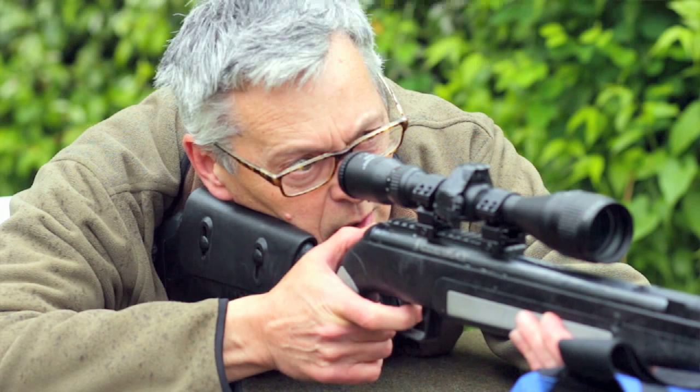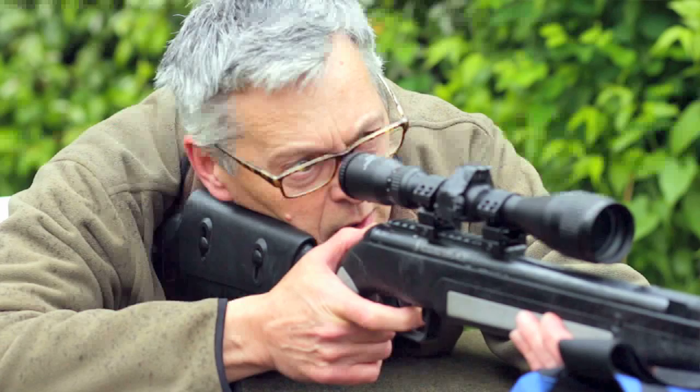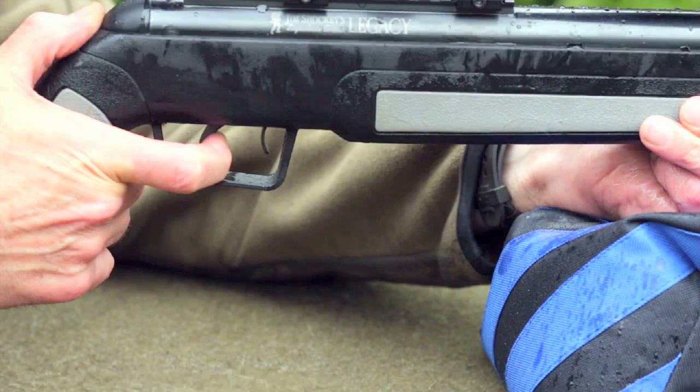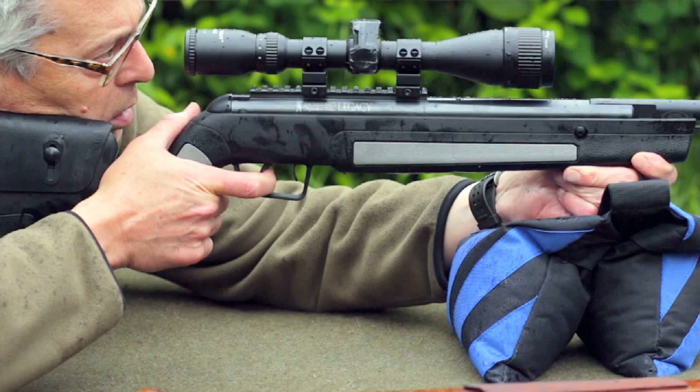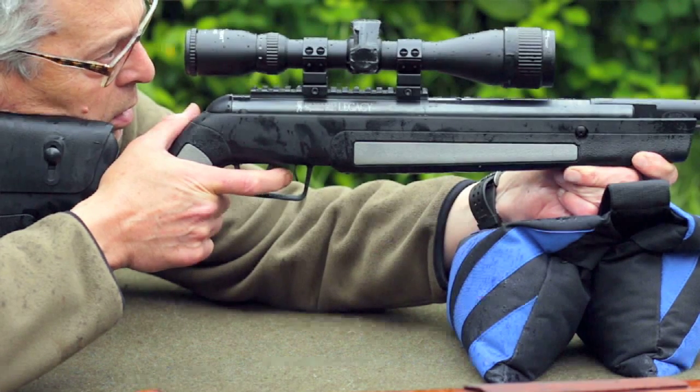Now you can shoot a spring or a gas ram gun very accurately. All you have to do is make sure that you hold it exactly the same way every time, and then the movement of the gun is identical every time, so it shoots in the same place. So if I shoot off these sandbags here, I can shoot lovely tight groups with any of these guns.